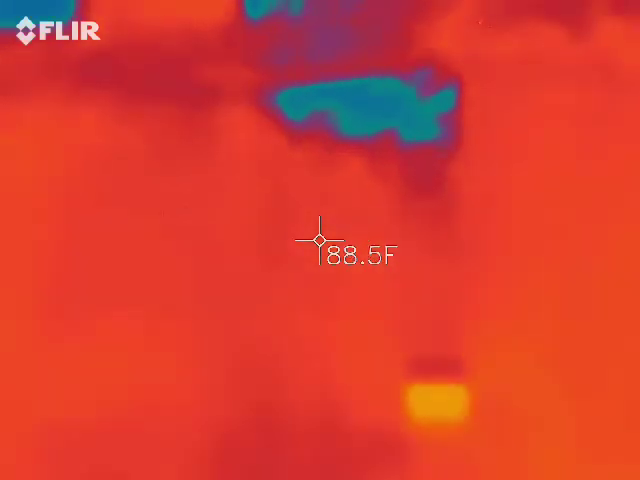What are we looking for? Oh, the gate. We're looking for like a dark spot. Oh, dark flower. Look at the top, that's going up into the sky.